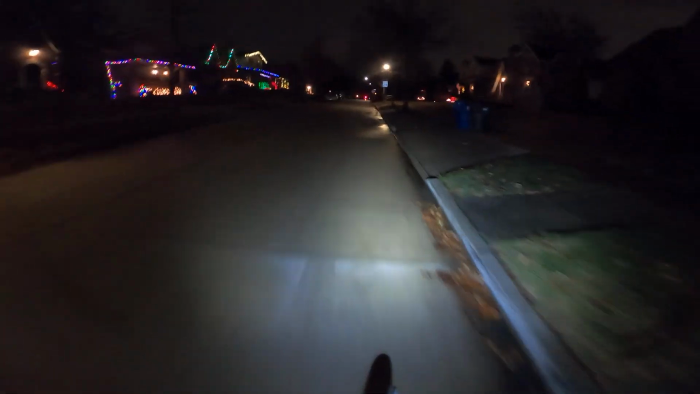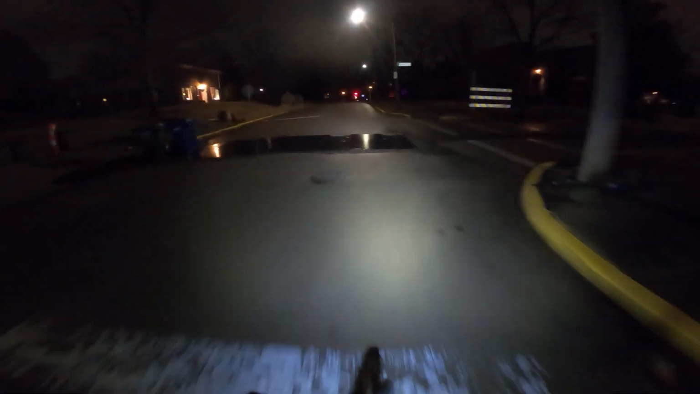All right, we'll go this way. Take a look at those lights again. There are some streets I know that are known for all their crazy lights, a lot of bright lights, kind of like the Griswolds in Christmas Vacation or whatever. That 80s movie. I think it came out in the 80s, or was that the early 90s? I don't know. Like 30 years ago.